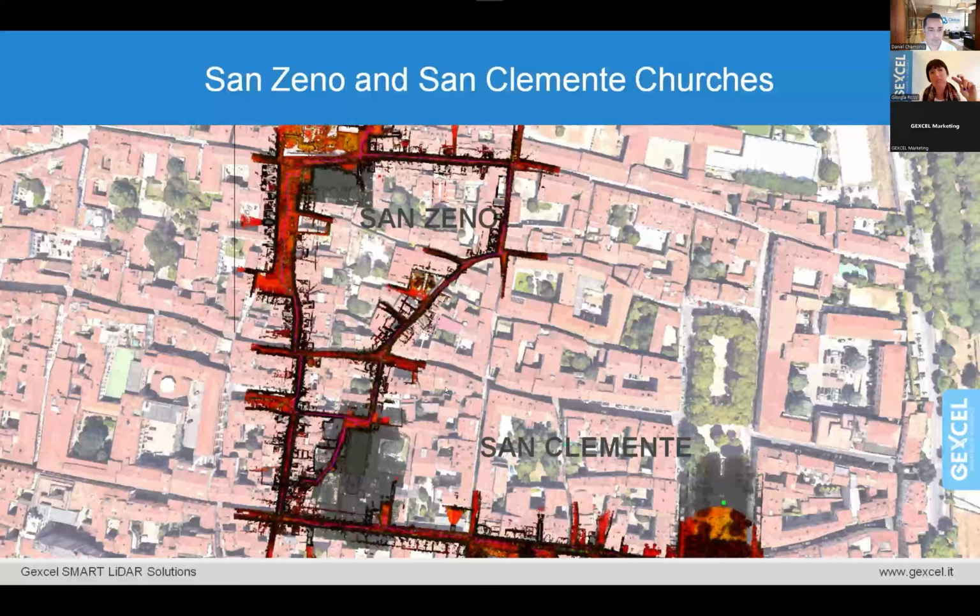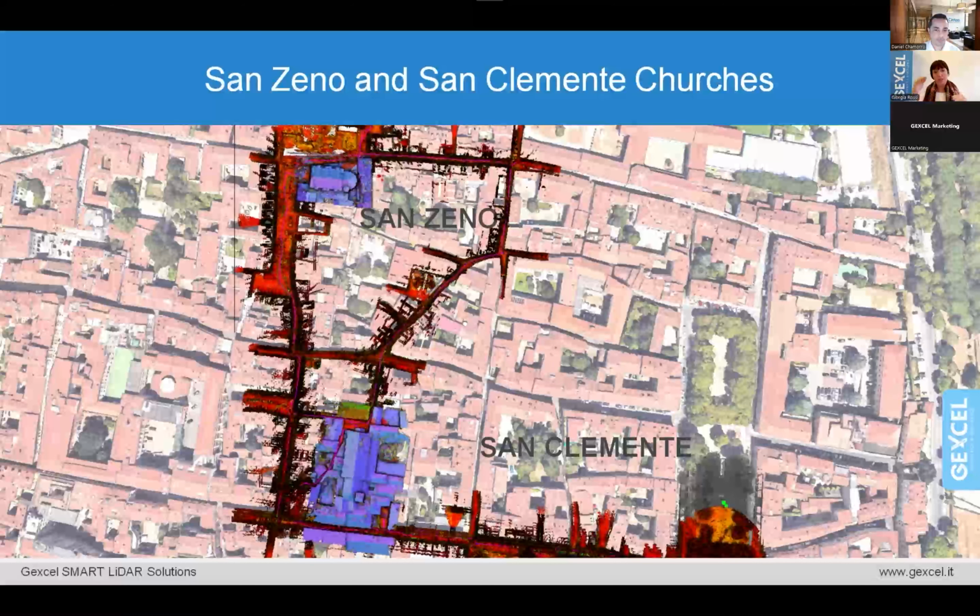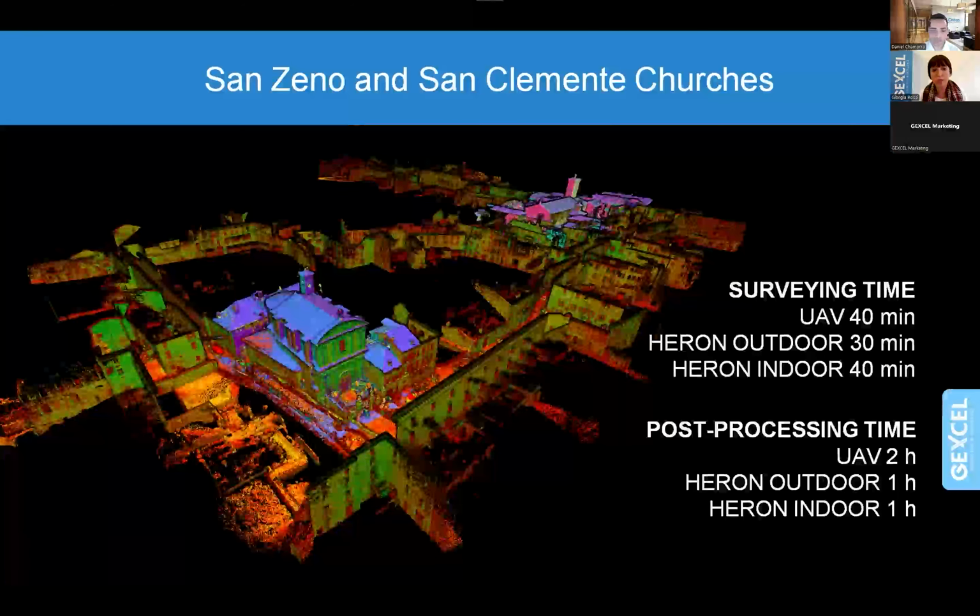In this case two trajectories were done. So two Aeron surveys: one indoor, two indoor, San Clemente and San Zeno, and one single outdoor acquisition in order to connect the two churches, also covering the streets that were connecting them. San Clemente Church and San Zeno Church were also surveyed by the UAV. The latest point clouds that you see from the orthographic point of view are the UAV point clouds. This survey took around 40 minutes by the UAV.